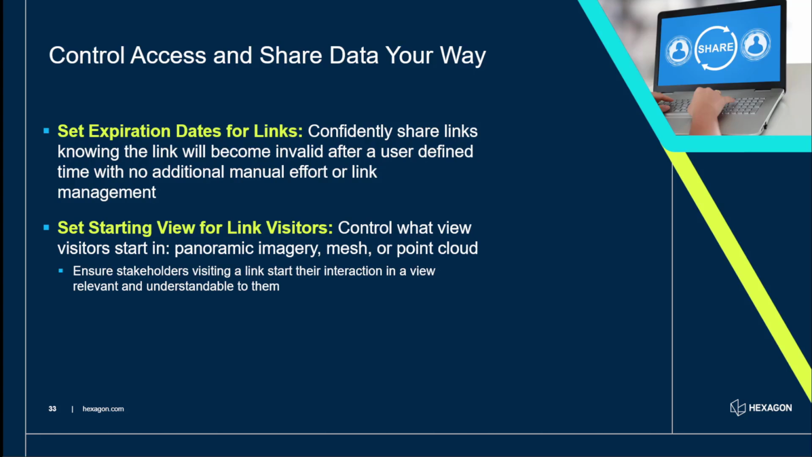You can also now set your starting view. So you can set the starting point, and you can also set the starting view state. So you can choose Pano, Mesh, or Point Cloud. Obviously, if you don't have a mesh, then it won't give you that option. If you don't have Panorama, it won't give you that option. But you can choose how you actually interact and your stakeholders, how they see that data.